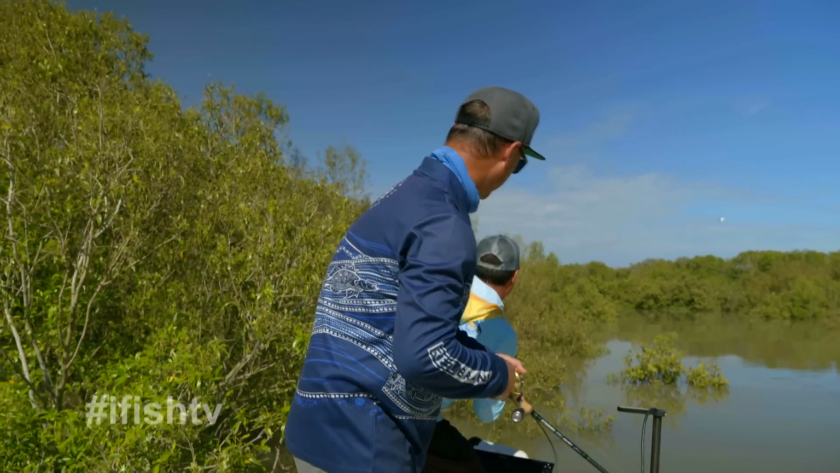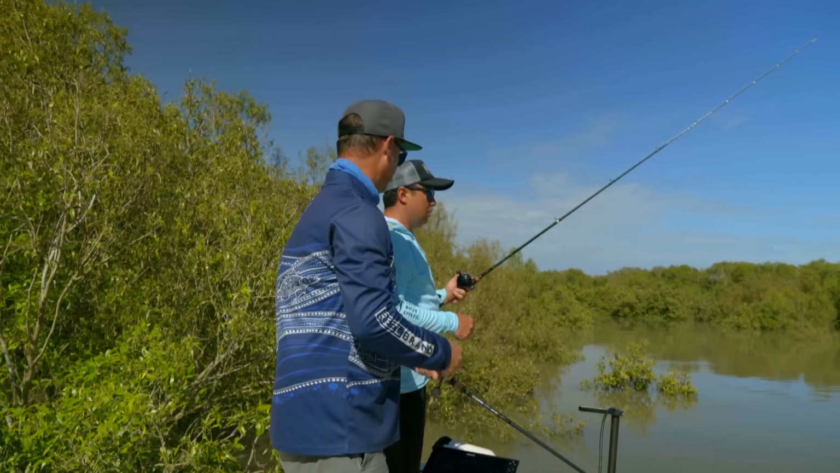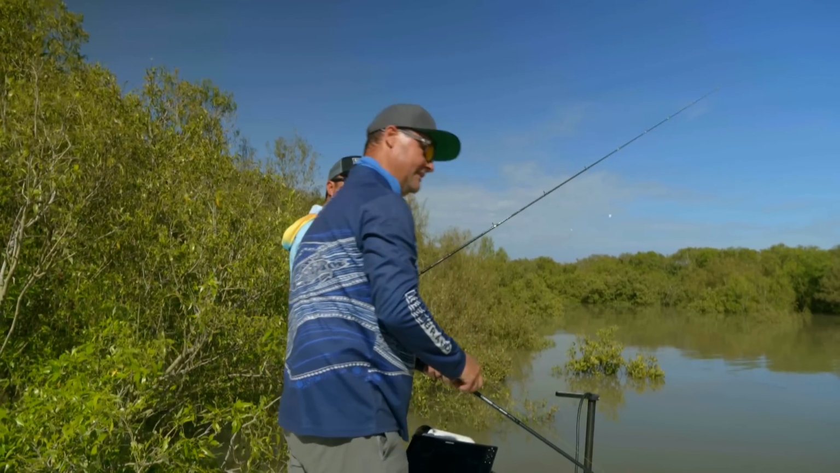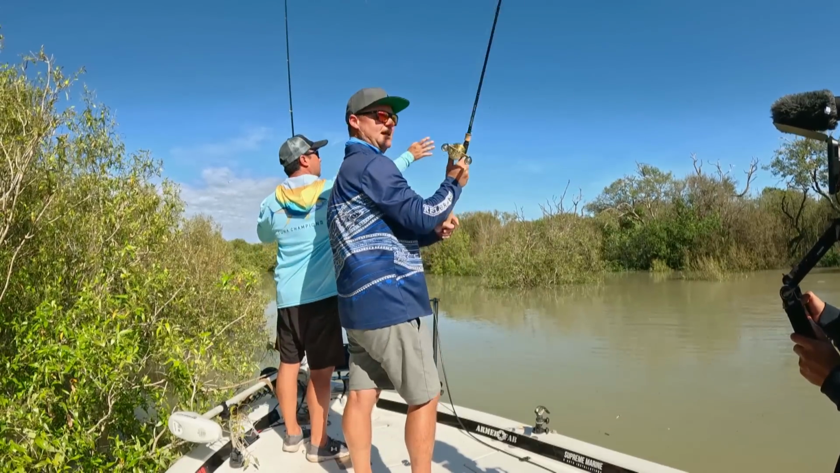Look at that. Ooh, ooh. That was big. That was big. I reckon that might have been a big barrel. Look at the dust up there. Mate, I didn't even get a wind on it. Didn't get a wind. Totally busted you off? Yeah, he smoked me. That was crazy. That was a big fish.